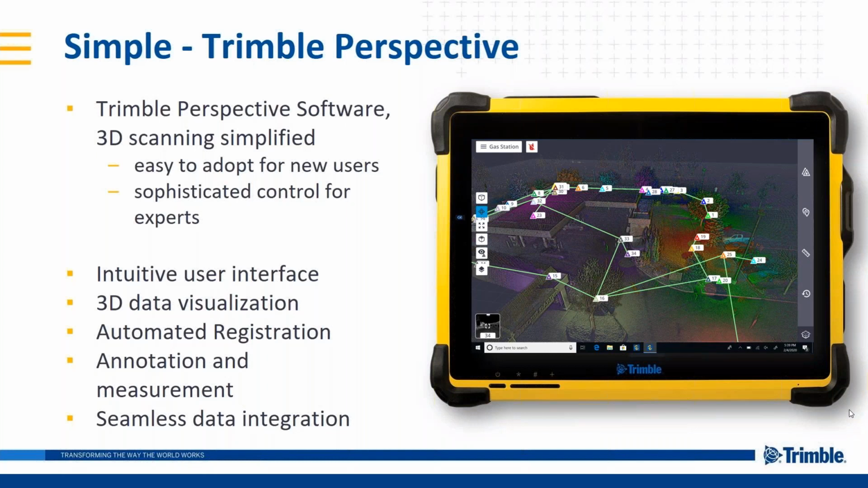Okay, so on the Perspective side, the Trimble software, a big part of the solution being simple is the work that we've done on the software. So really going through, putting years of research in to working with customers and finding out what is working, what's intuitive to get to the final product that you see today, making it very approachable.